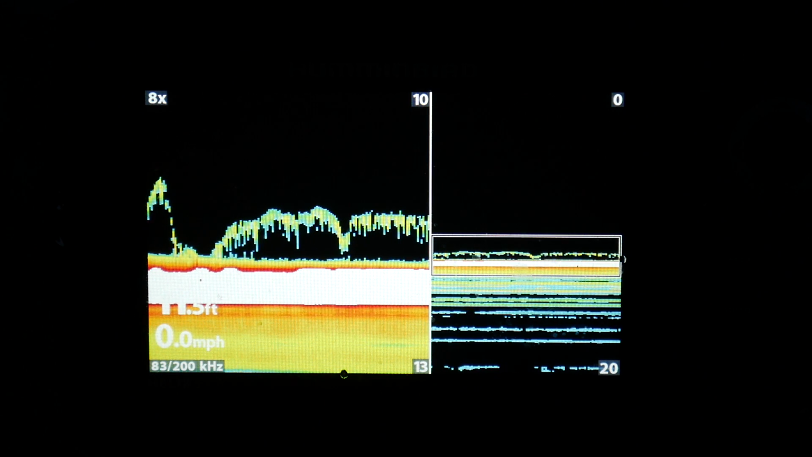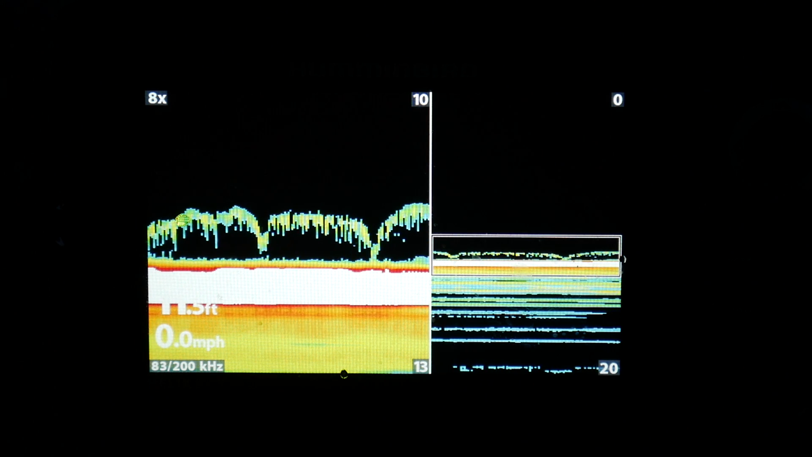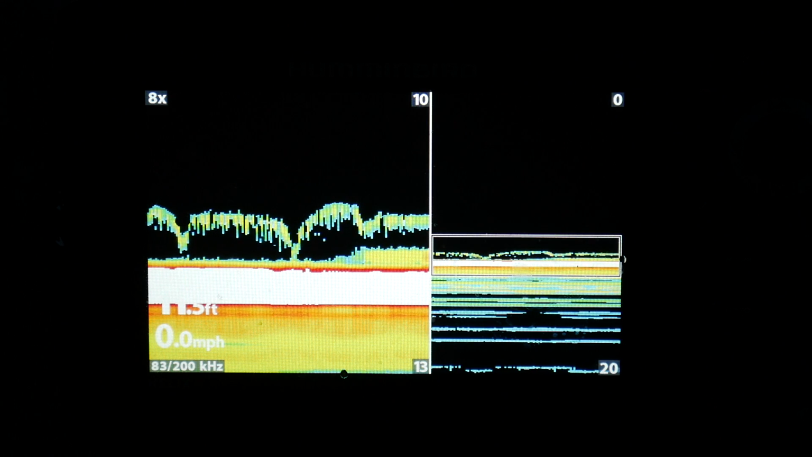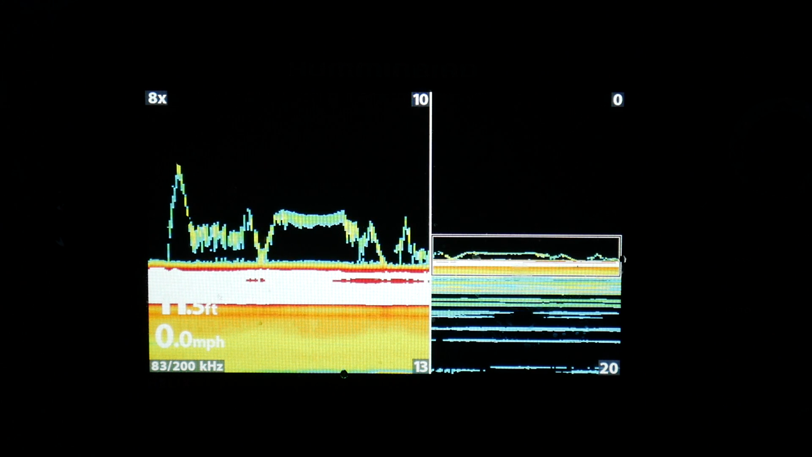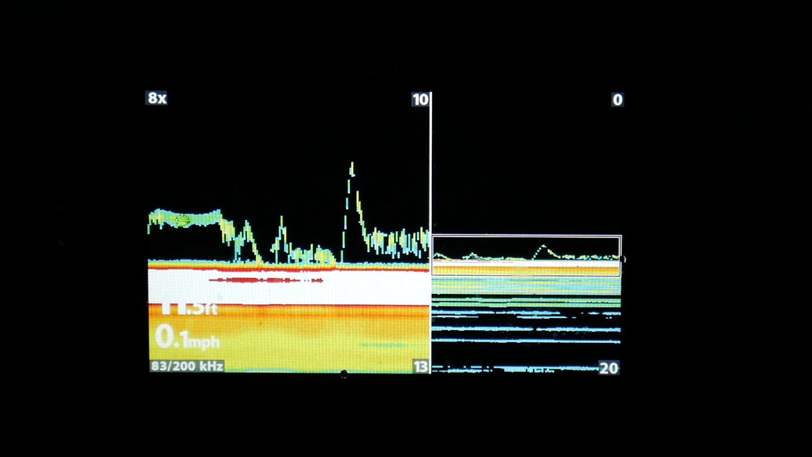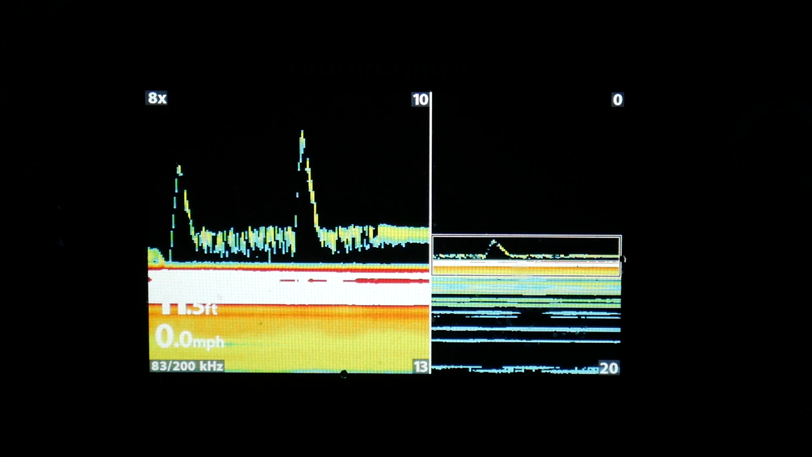And yeah, the ability of this unit to just clarify what's going on, and using that 2D sonar screen, is really an improvement on the whole fishing experience. Come on, let's see if we can't get one for you guys. Oh, we'll get one here in a minute. Just got to play her by ear. The ability of this sonar to just amp up your whole ice fishing game is an amazing deal.